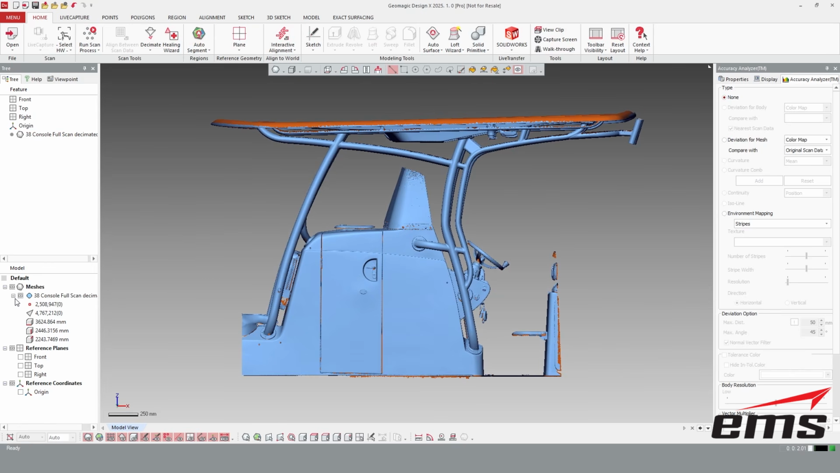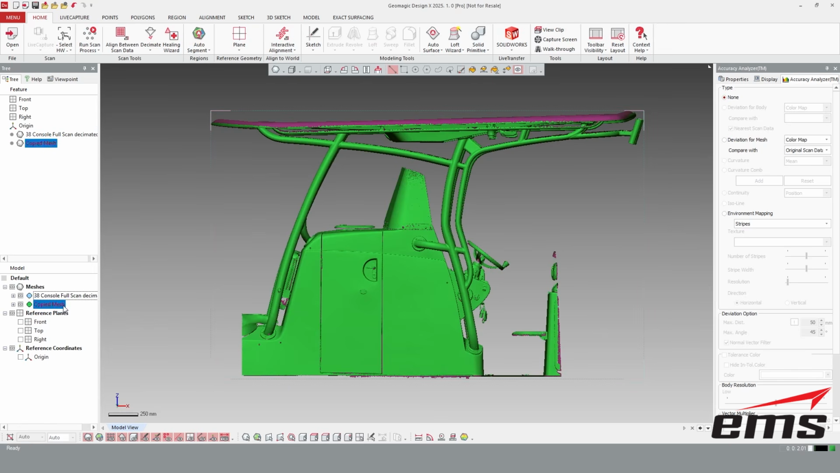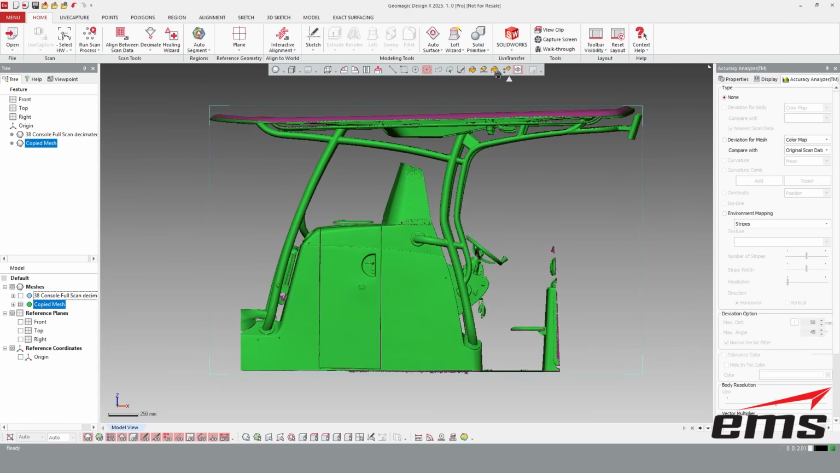Now we want to take it one step further. I'm going to make a copy of the mesh just by selecting it and copying it, and I'm going to hide the original. Now I'll trim out some more of the data that I just don't need, so we're going to make the model even lighter. Plus, we're going to be running some commands that have to look through the entire data set, so this will help with that.